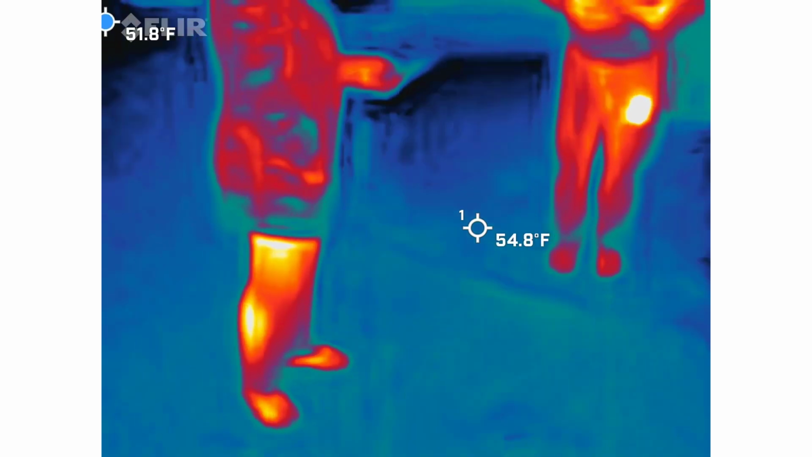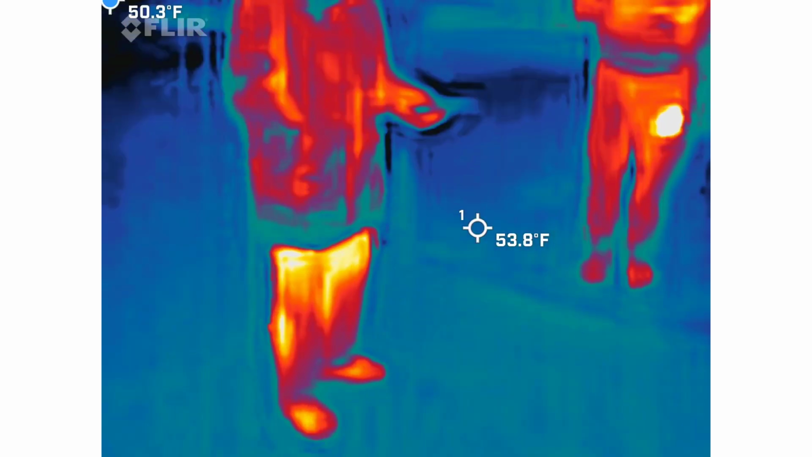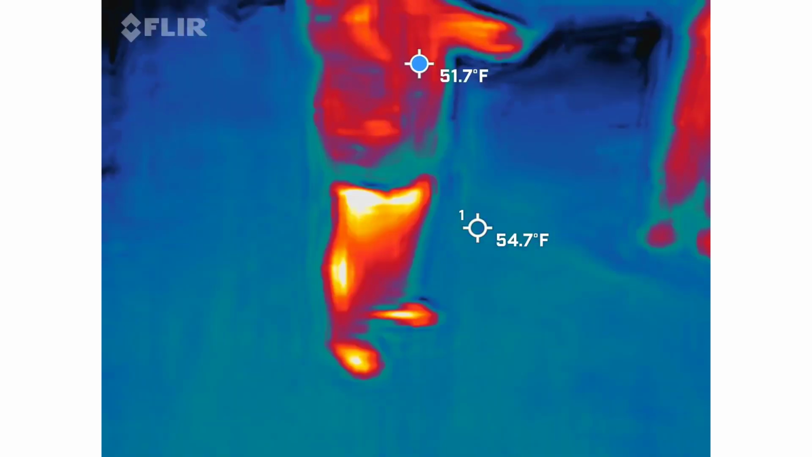Five point two. 27. That was brief. What did it say? 27. 11.7. Still no temperature. No idea what that means. 15.